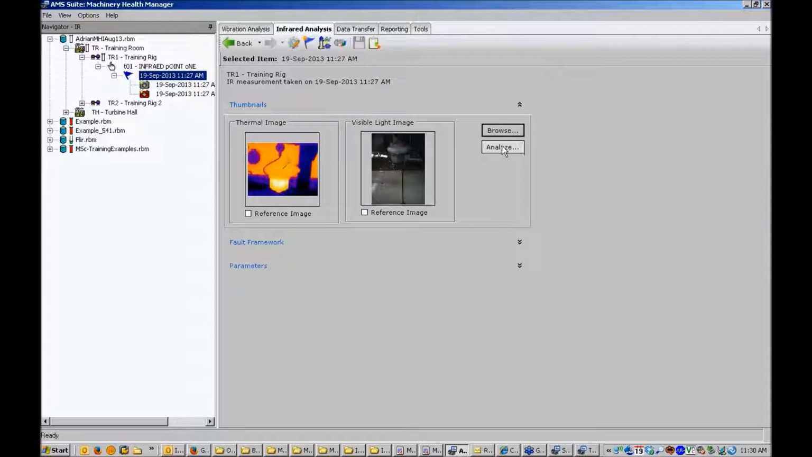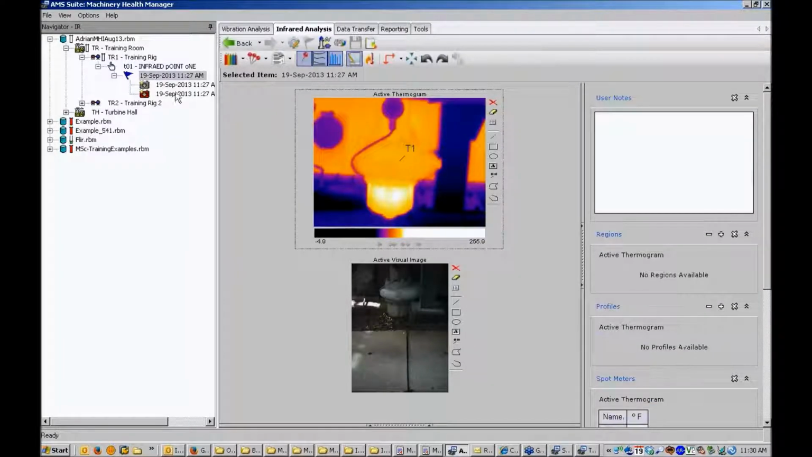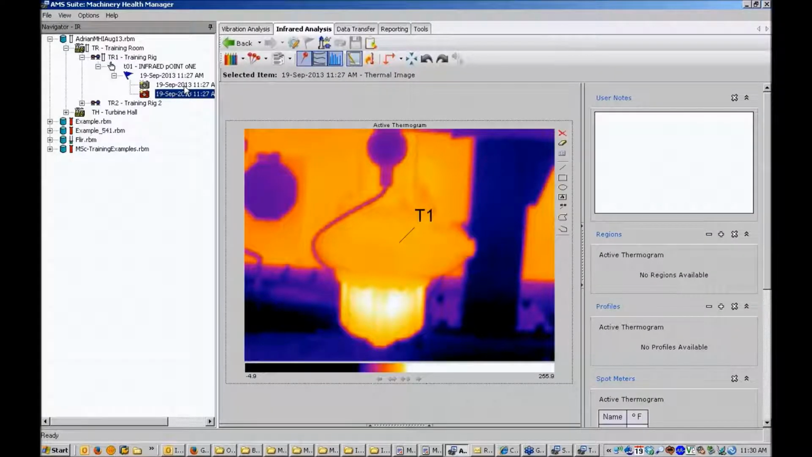So I can click on Analyze, and it will take me to the IR event level, and I'm going to click on the infrared image to bring up the thermogram to full screen. Alright, once we're looking at our thermogram, any annotations that might have been made in the camera will become automatically visible.